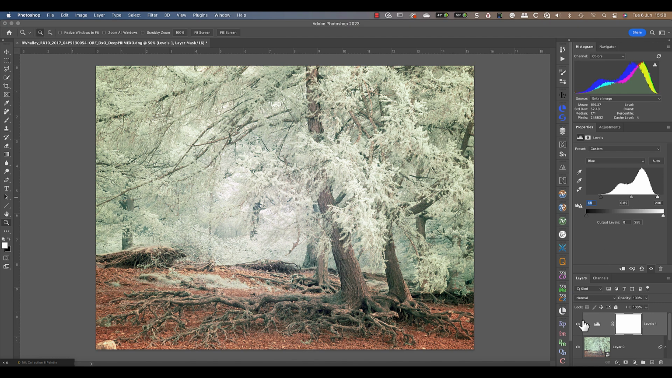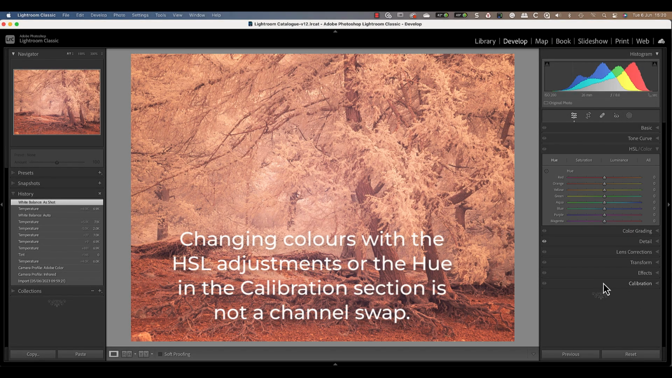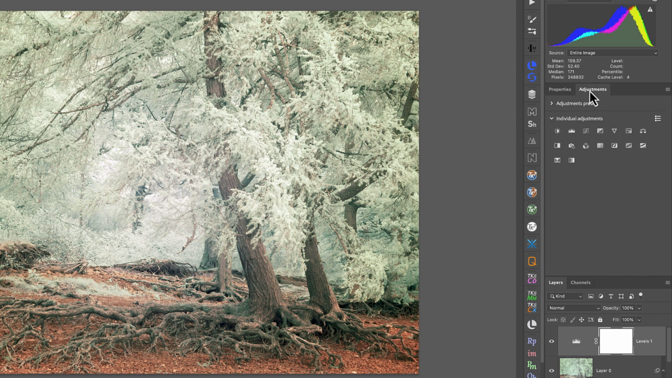it. Now for something that's often asked, which is, how do I channel swap and can I use Lightroom for this? Let's deal with the question of Lightroom first. Whilst you can change the colours of the infrared image using the HSL panel, it's not really a channel swap. To make a channel swap, we need to use the channel mixer in Photoshop. I'll add a channel mixer layer to this image to show you how it's done.